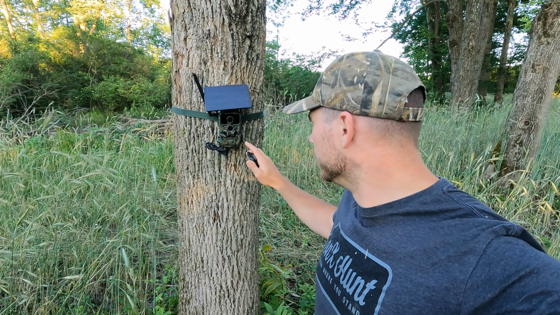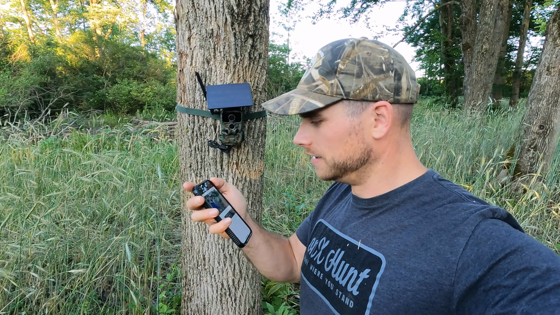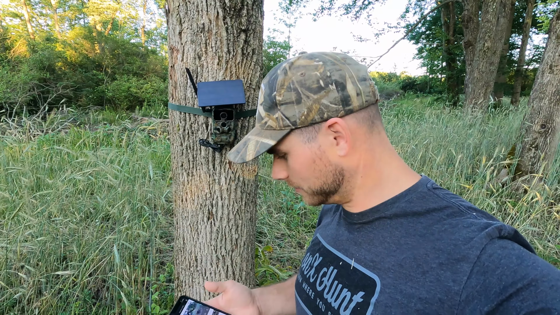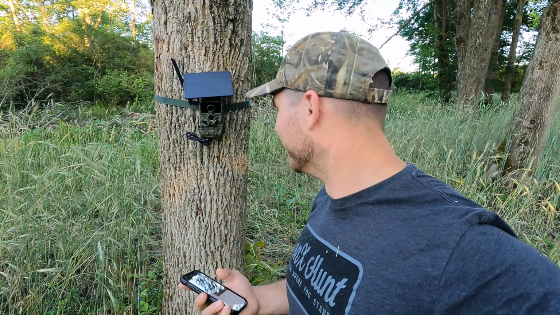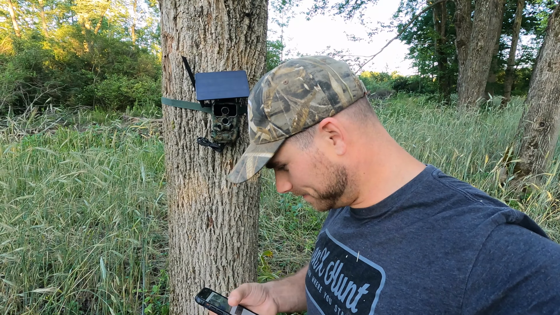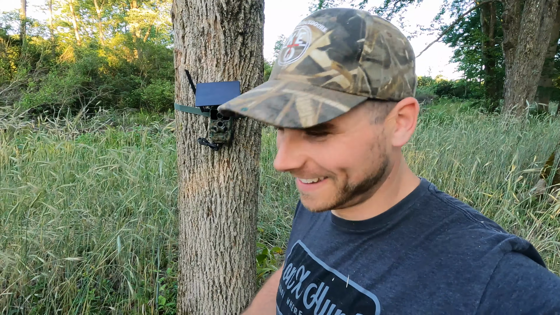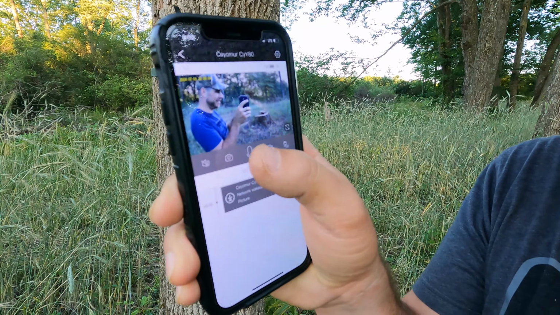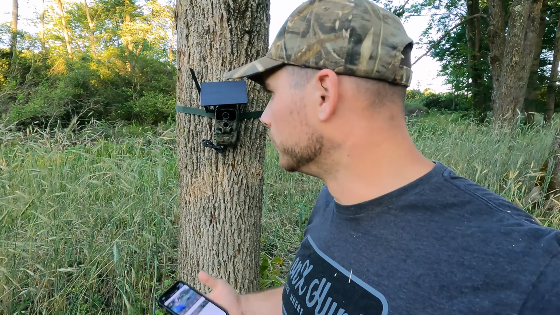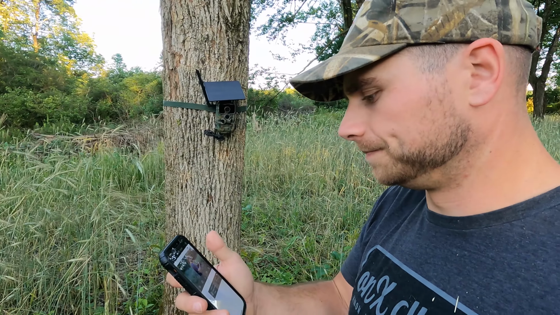Well, I've got the Ceyomur CY80. You can hear me through the cell cam, but I got the camera set up. I'm going to mute this. Okay, now we're muted. Actually, now I'm talking through the camera. Hey. Okay, now we're actually muted. I hit this button right here instead of the mute button, but you can see the feed coming through the camera there right now. We got it set up down here in Cherry Ridge. We'll see what kind of pictures we get here in the next week or so. I'll show you what we get here next.